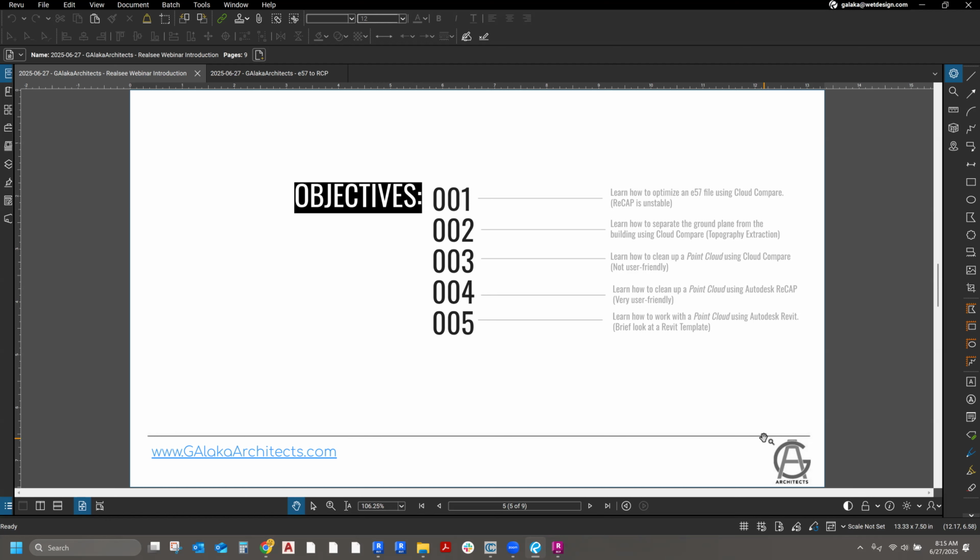So I'll show you essentially how to optimize the E57 file in Cloud Compare and then bring it into Recap, and it'll save you tons and tons of time.